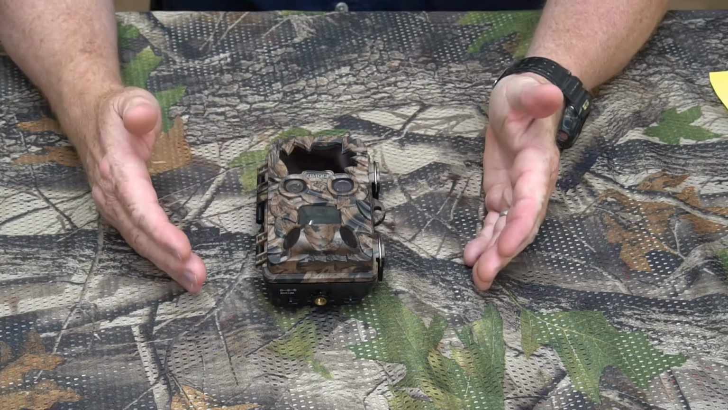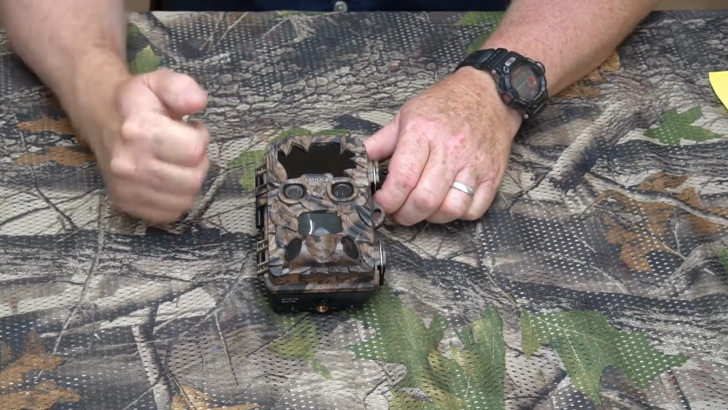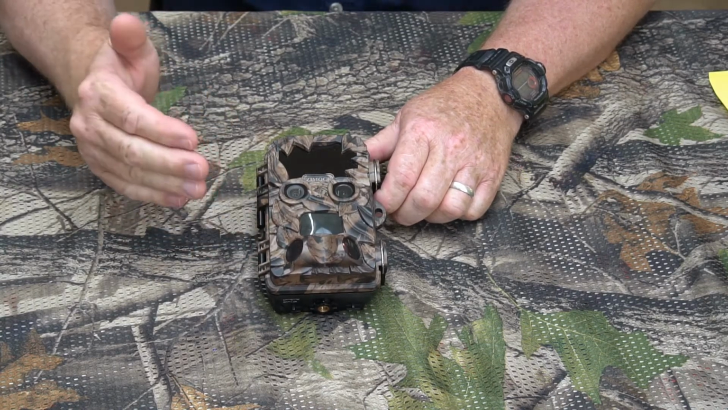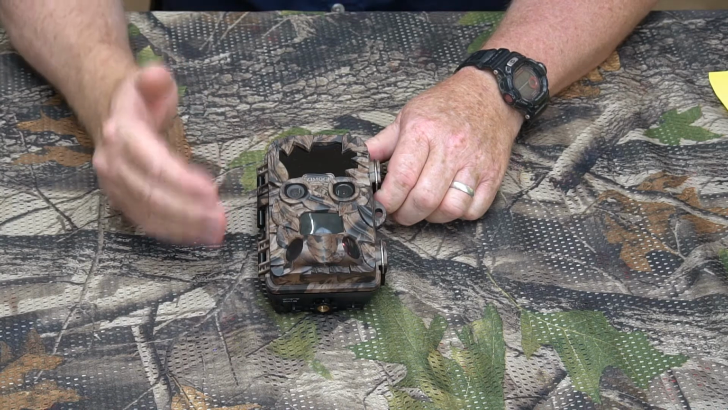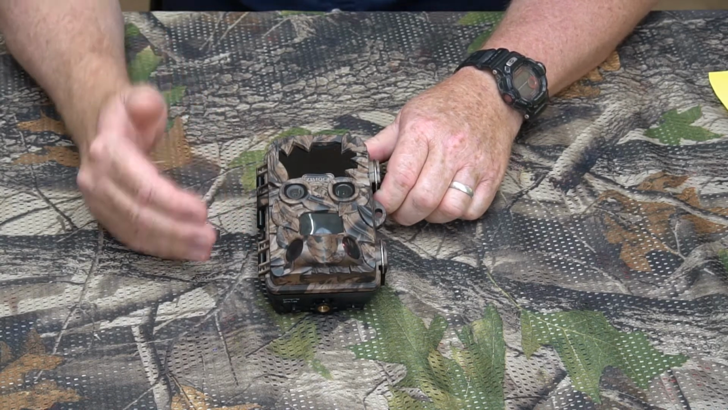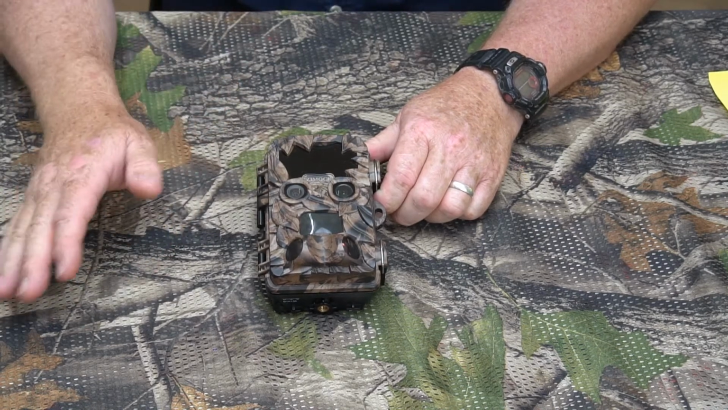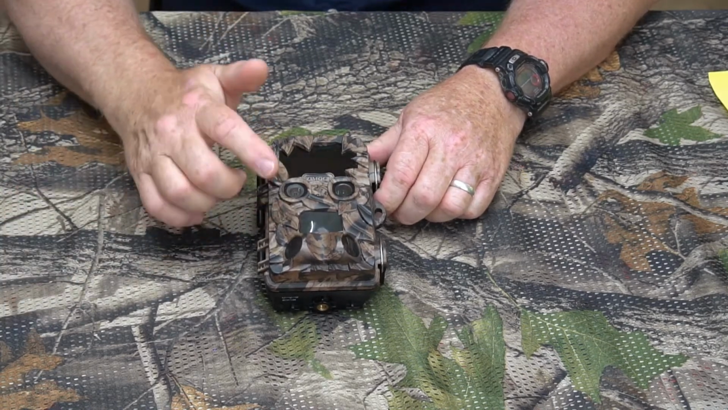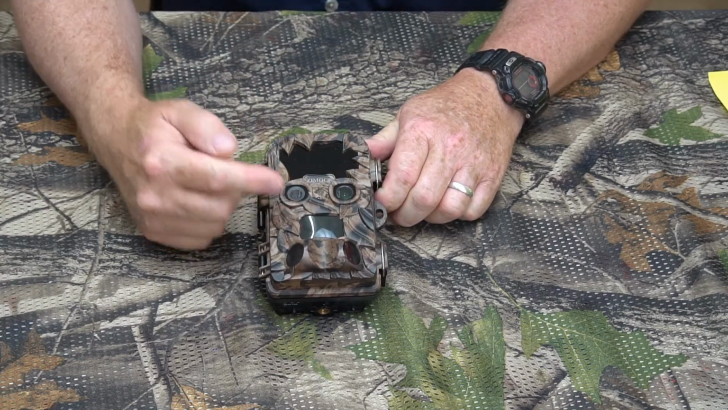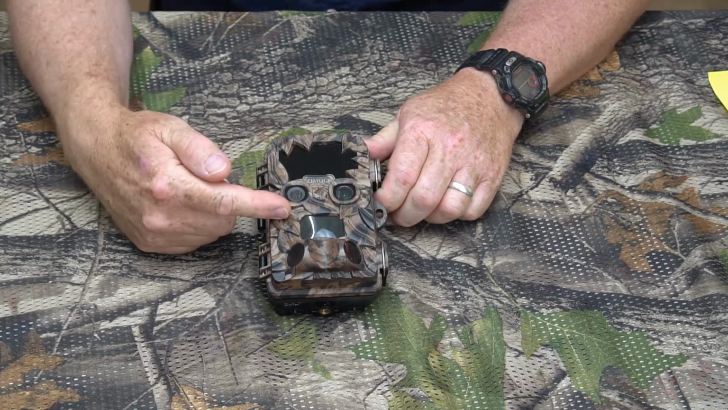All right. Well, okay, guys, let's talk about the pros on this. So first, let's talk about detection. The detection was exceptional. And I'll tell you why. Even though in 21 days I got 1,364 images, almost none of those images were of nothing. But this thing is hypersensitive, okay, guys? I recommend you start out on the medium setting, not the high setting. This thing caught every little stinking bird that flew in front of it.